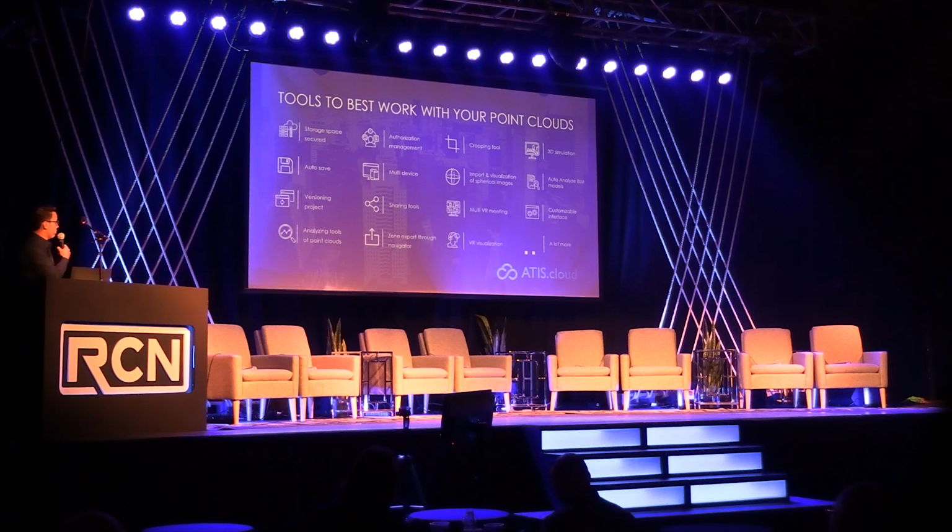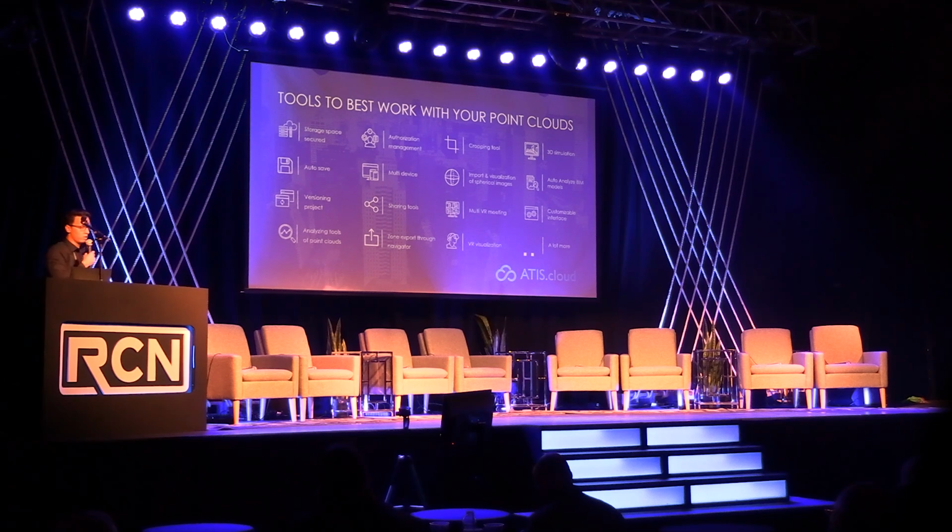On Atis Cloud, you have tools to best work with your point clouds. We use secured storage space, and we store the data as close as possible to the client. We use AWS resources. For example, for clients in the US, they can choose between 3 data centers. For those in Europe, they can choose Paris for France, Frankfurt for Germany, and so on. You also have different authorization management, cropping tools, 3D simulation, autosave, and multi-device support. I won't explain every one of them because I will show some of them during my demonstration.